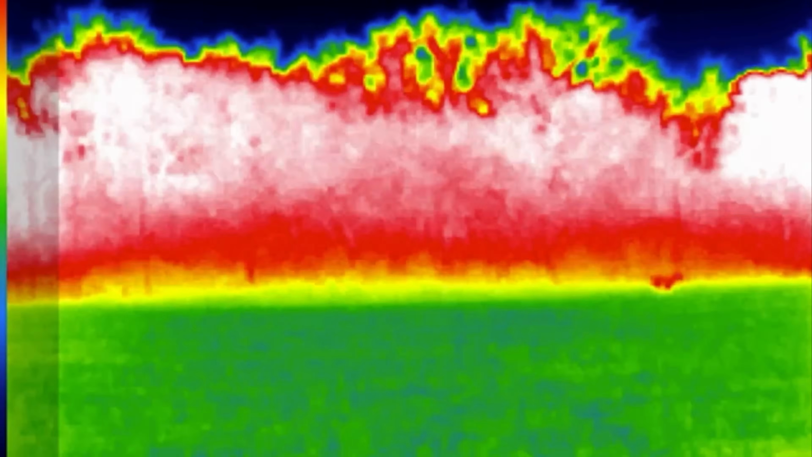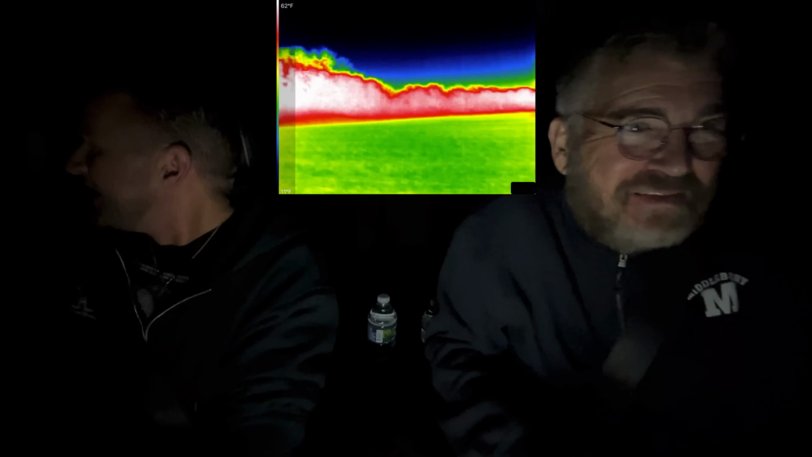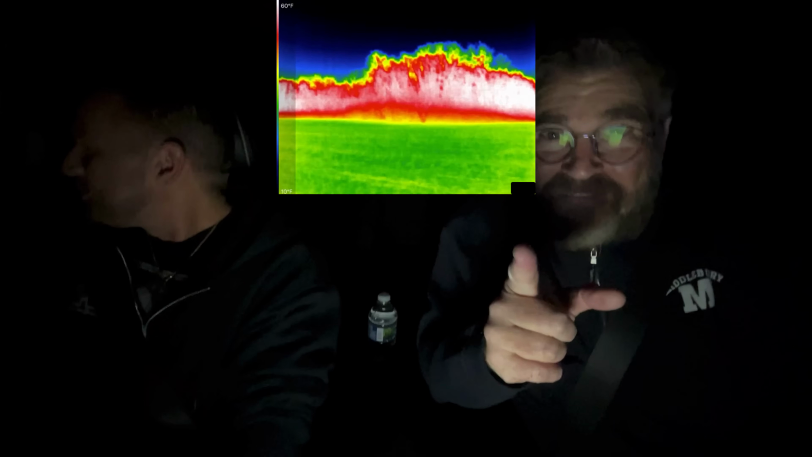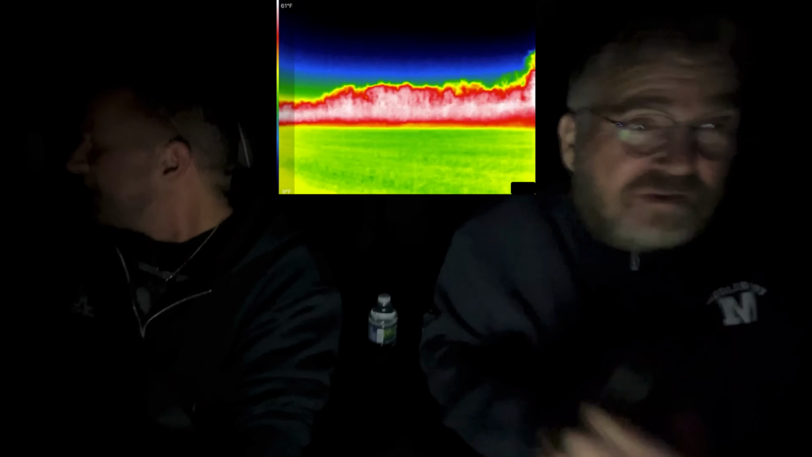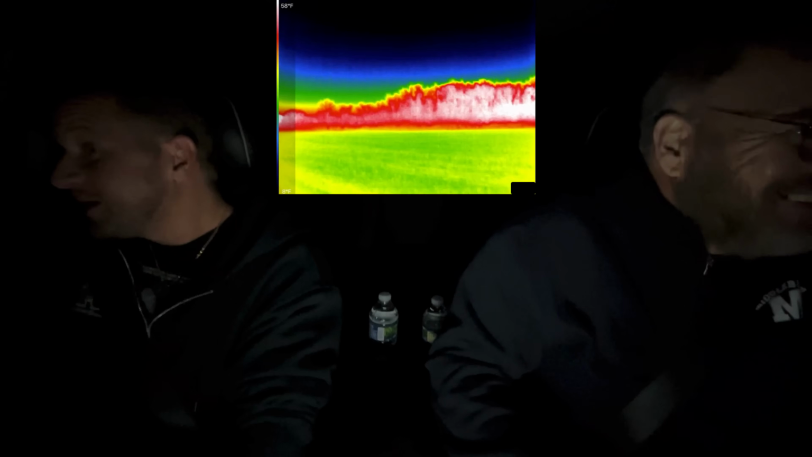Cool. Well, it works. We know it works. If there's a beast out here, we're going to find him. Or her. Yeah, it didn't come towards us. It ran out of the way.